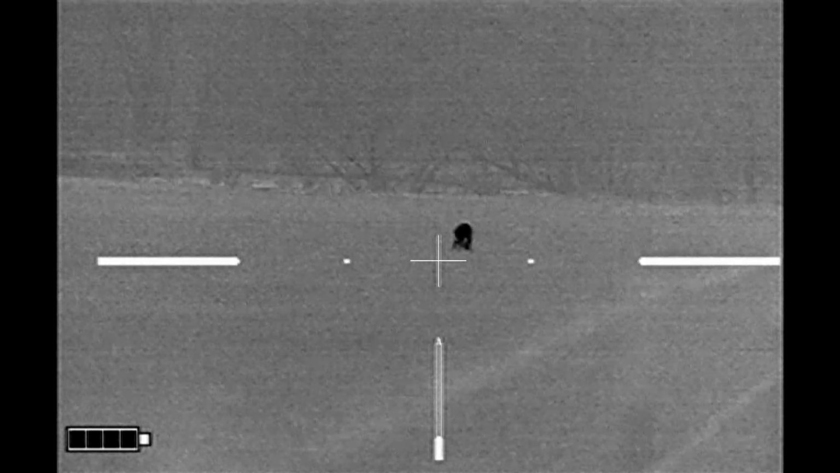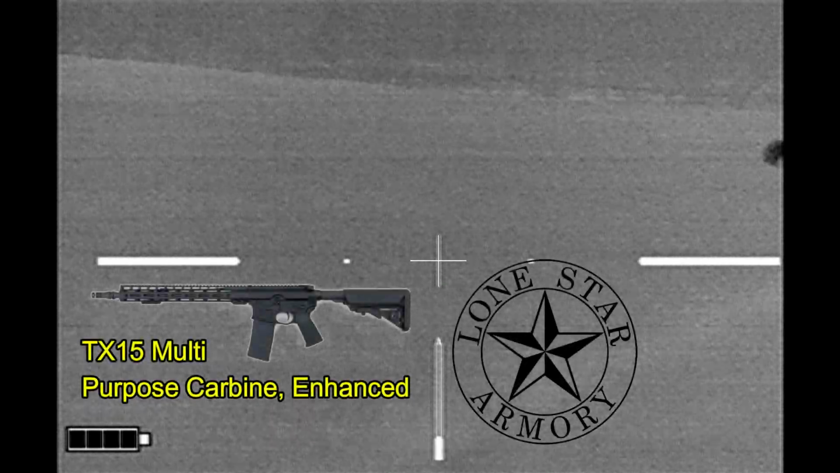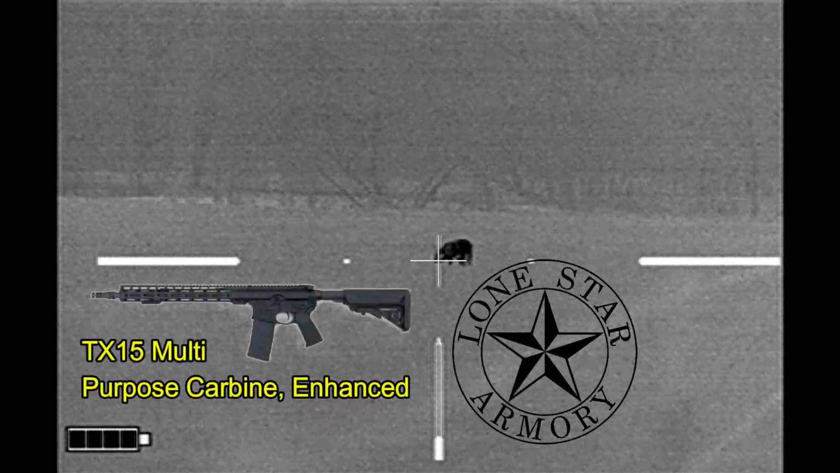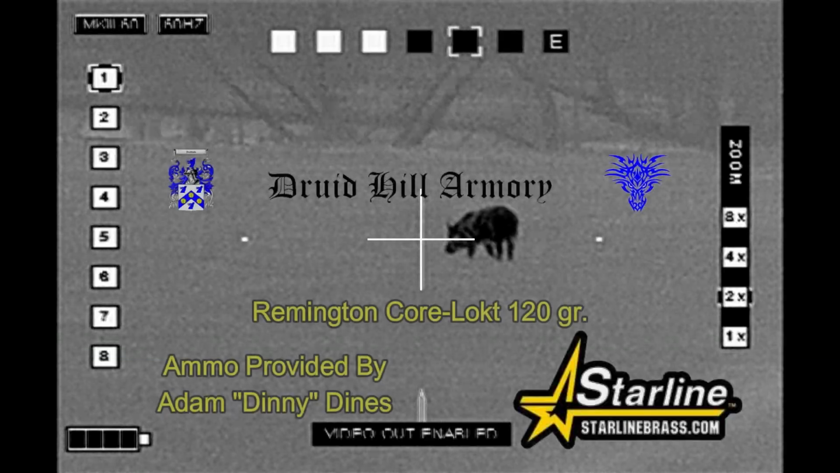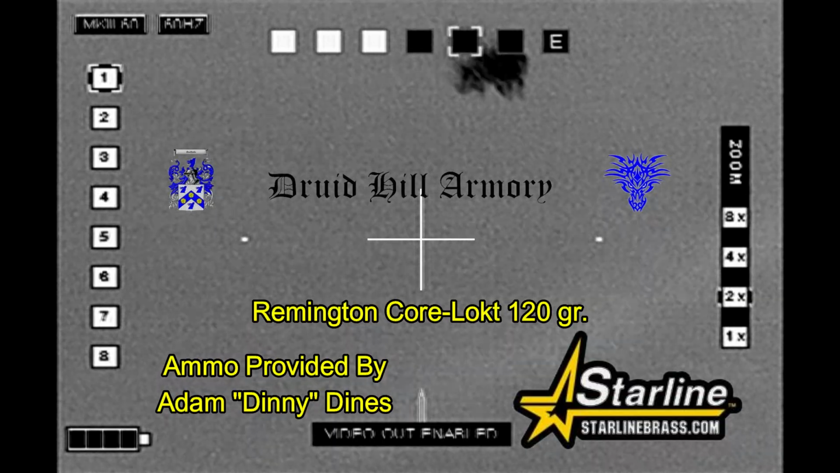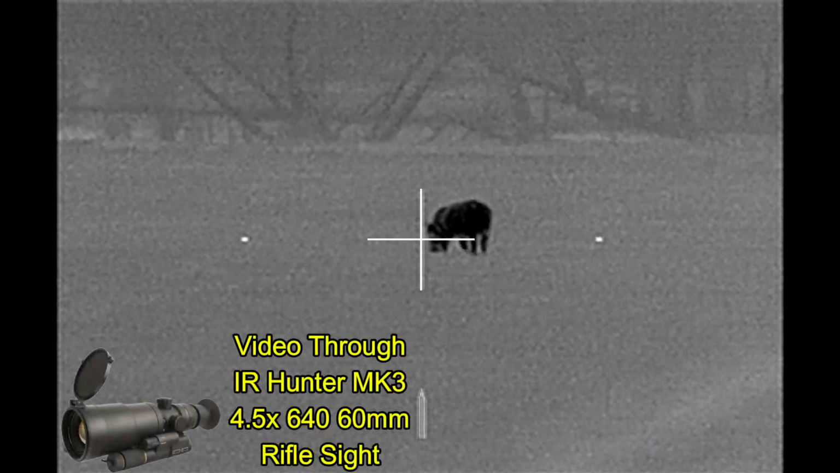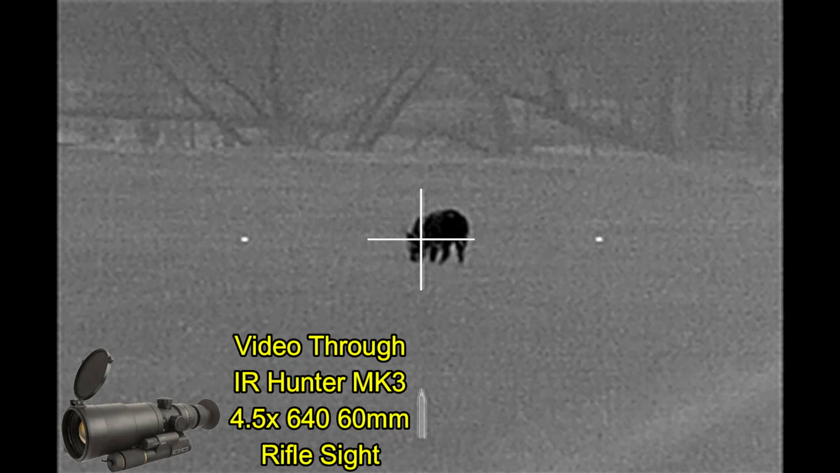So here I've moved up to the fence line, trying to make sure that I'm aiming over the fence with my Lone Star Armory TX-15 multi-purpose carbine enhanced, through which I'll be shooting some Druid Hill Armory loaded Remington Core-Lokt bullets into Starline brass that my buddy Dinny provided for me. Got no cattle in the background.